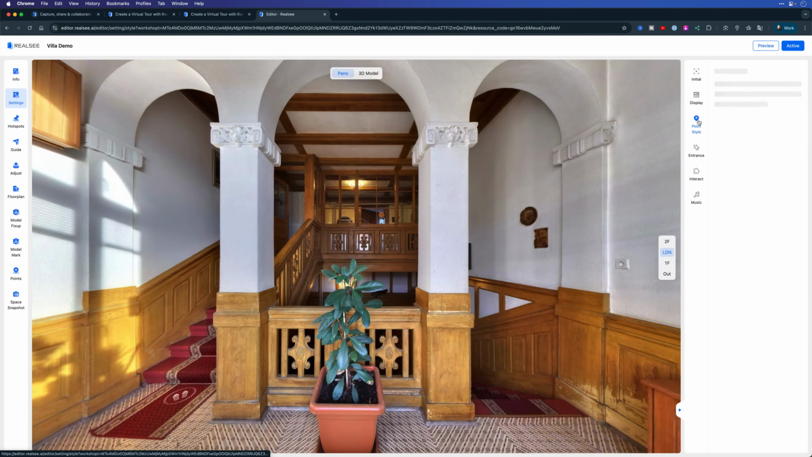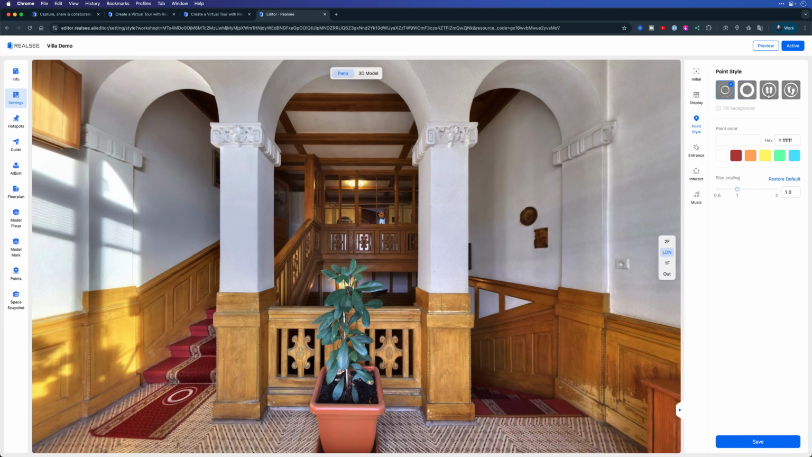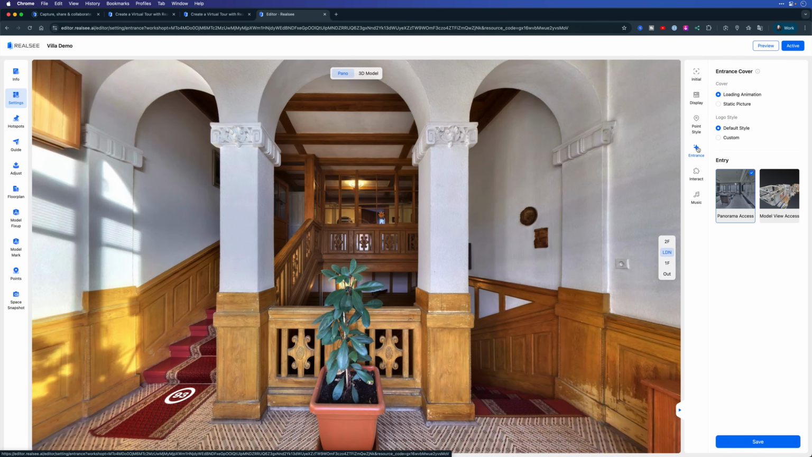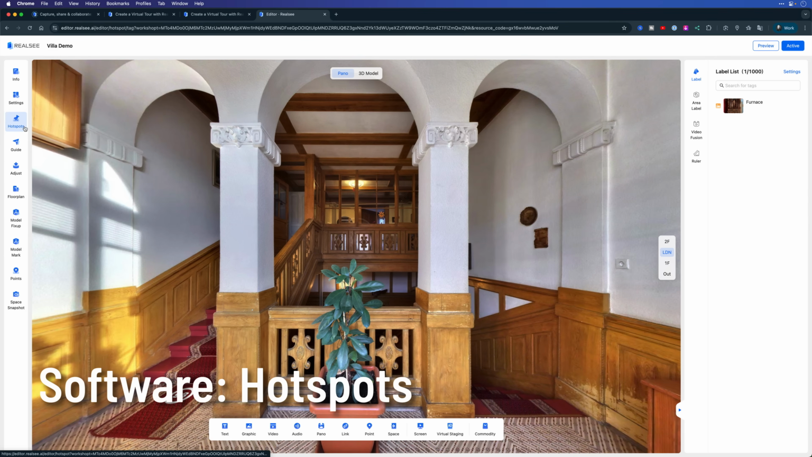You can change the point style. By default, it's just a little circle, but you can set it to be a bigger circle, the footsteps, things like that. You can change the colors and so on of that style. You can change what the viewers will see when they very first load the project. You can change some interaction parameters and even add music to the tour. Next, let's take a look at hotspots.